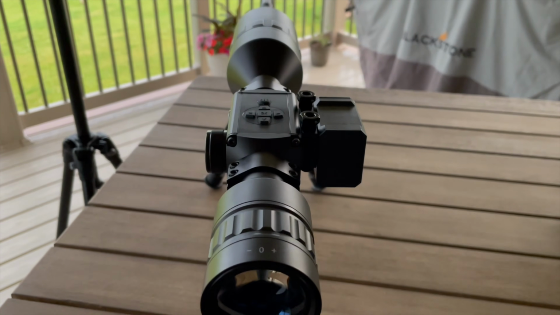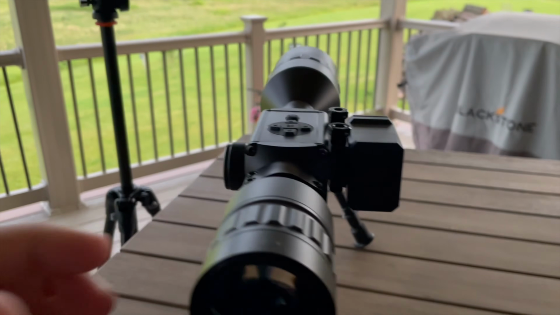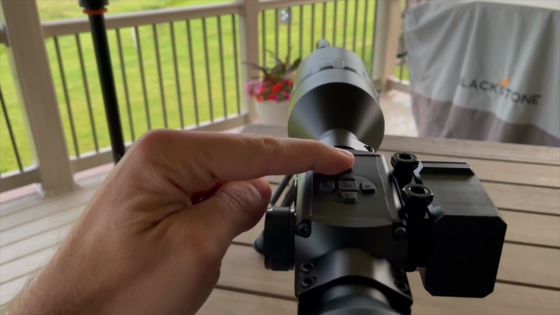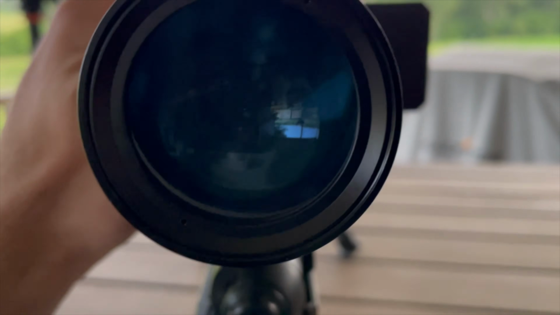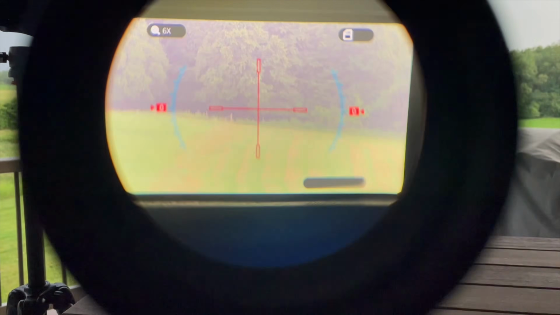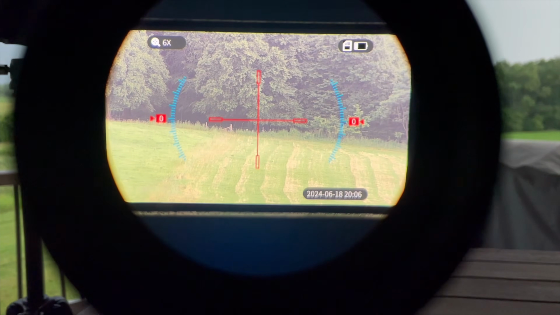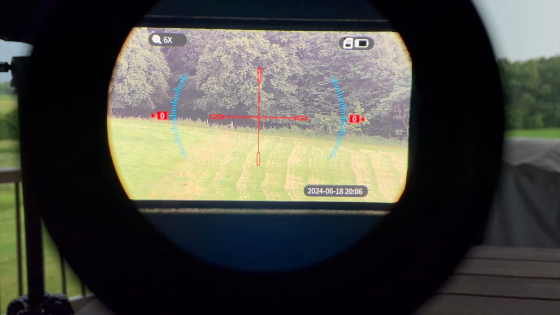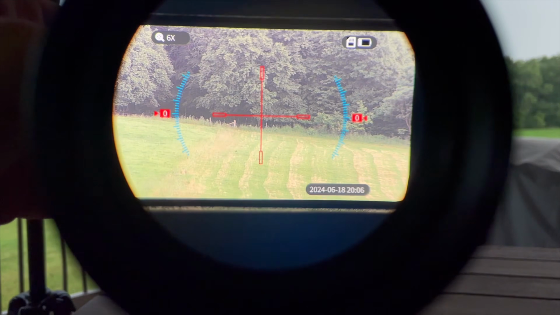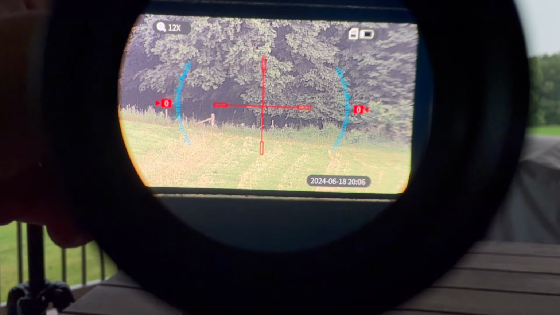Okay, I'm gonna go ahead and try to show you the settings through the scope here. The first thing you wanna do is long press that power button, and the scope will turn on after about 5 seconds. Just like that. Okay, so the scope is on. I'm gonna try to hold this as steady as I can for you guys, but you can see the zoom up in the top left-hand corner. We'll go ahead and zoom it into 12 times.